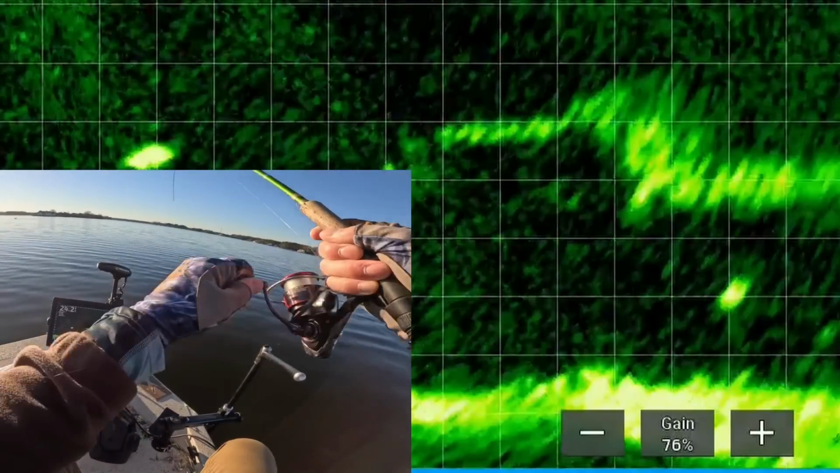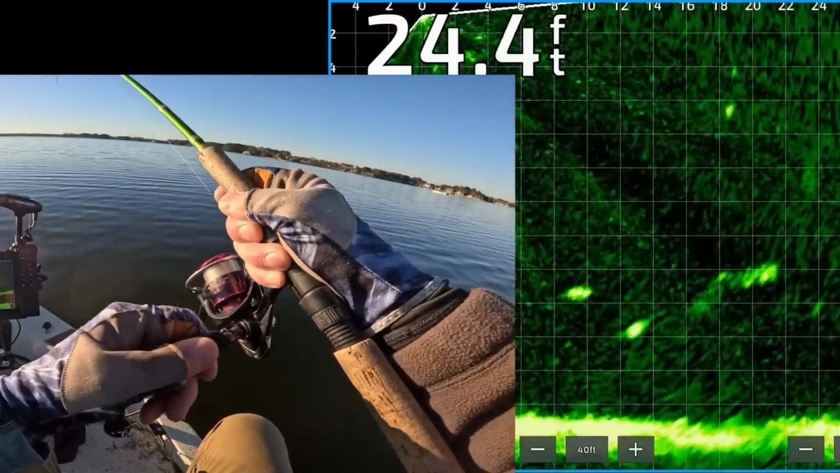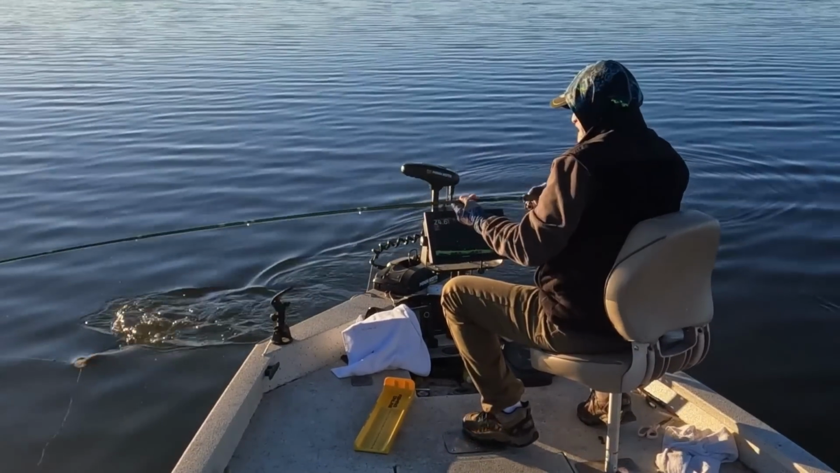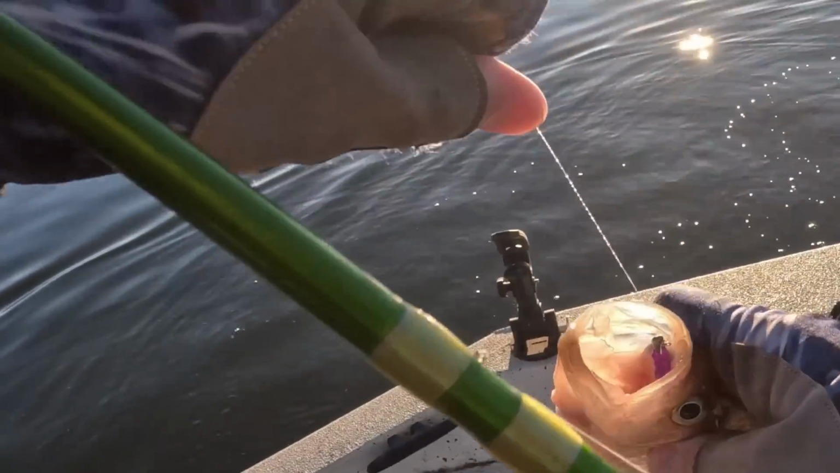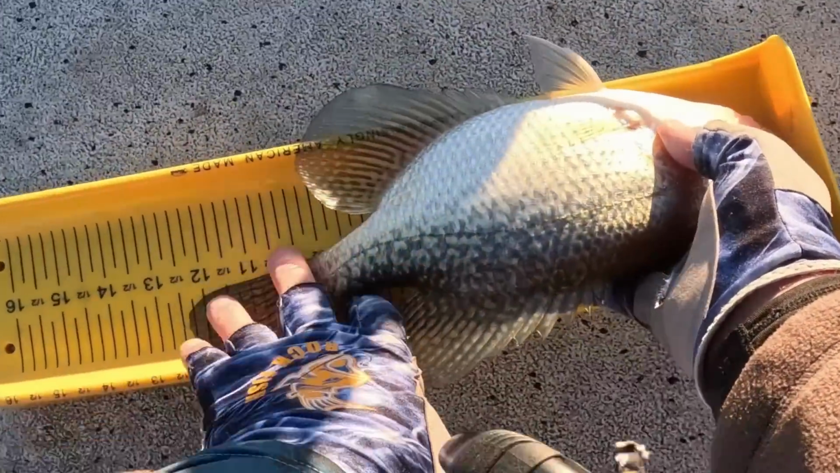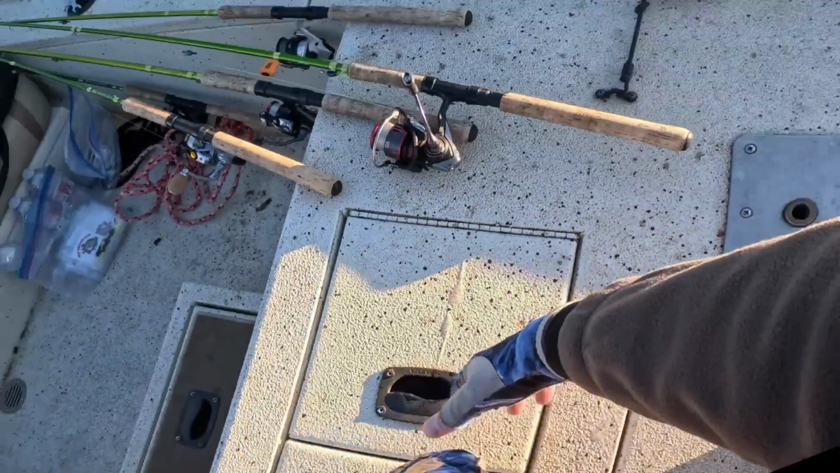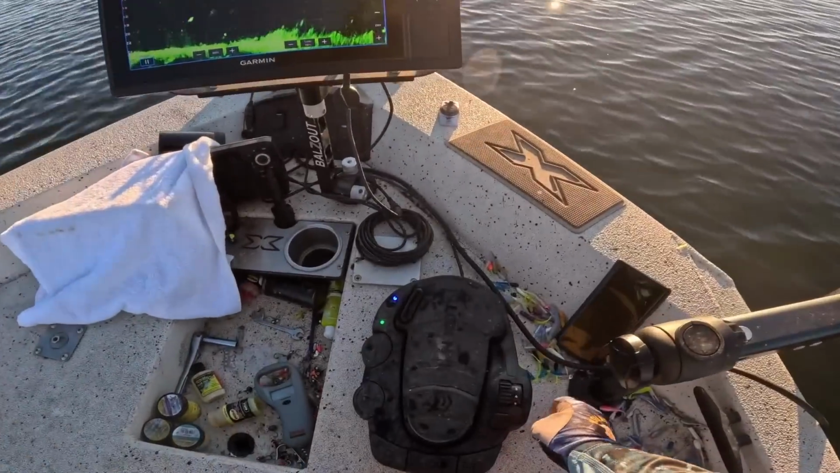Got him 25 feet out. Open water fish. My goodness, these suckers are mean. Get in the boat, man. Get in the boat. Did he want that thing? Good Lord have mercy. 12 1/4 black crappie. Yes. Get in there. Alright, let's cut a bunch. Time to put a new one on there.